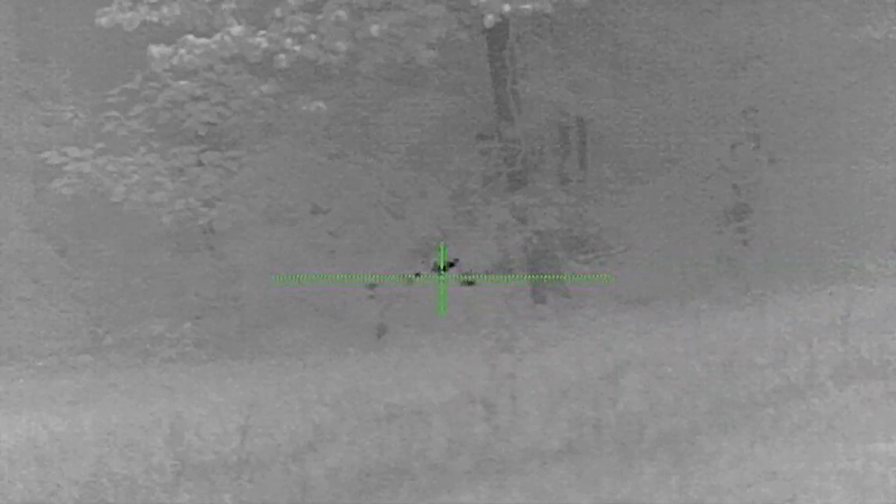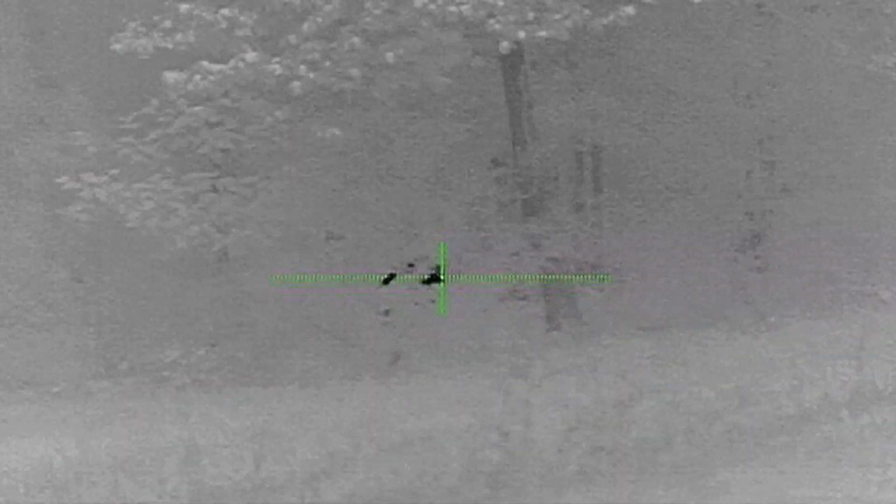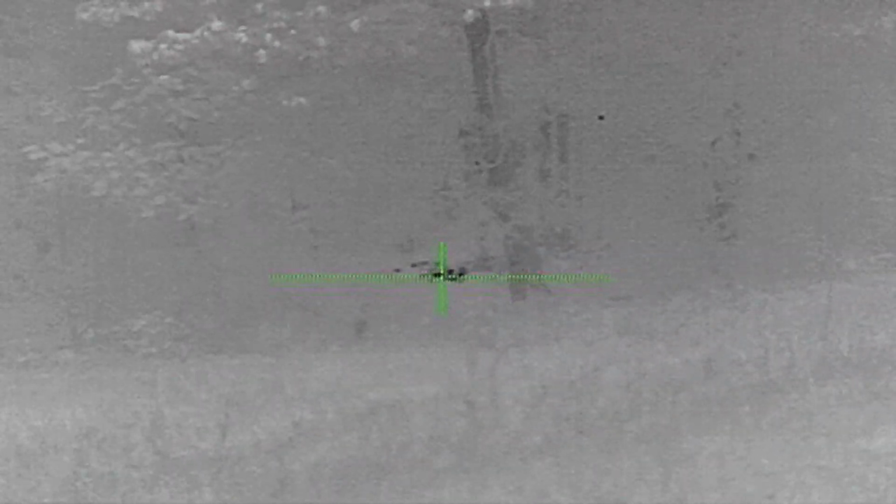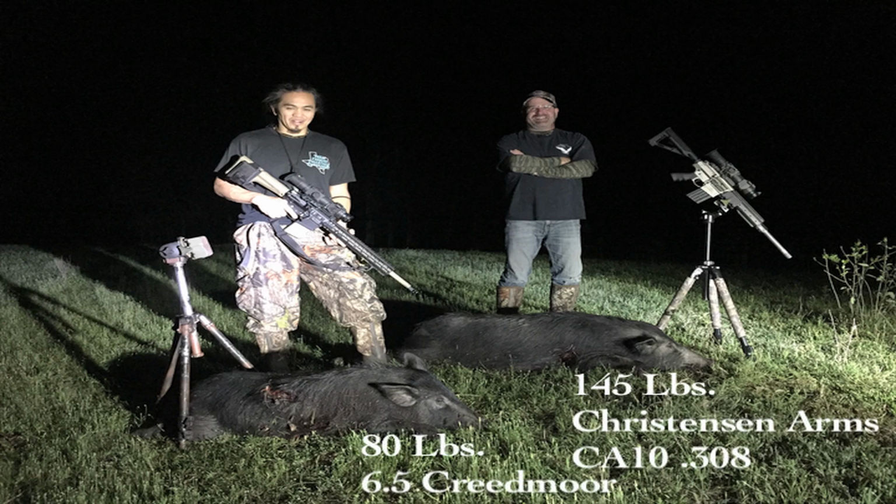In searching the backside of the property, we found my secondary hog. It was injured, it was standing up, and then it would lay back down, so I lined up my 6.5 Creedmoor, took another two shots at her, and put her into the dirt. We drug her out of the woods, and she weighed roughly about 80 pounds. After taking out the back straps, we took some pictures, informed the landowner of our success, and we headed home. So stay tuned for our next adventure.